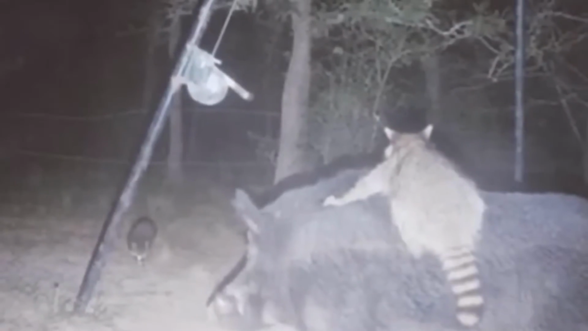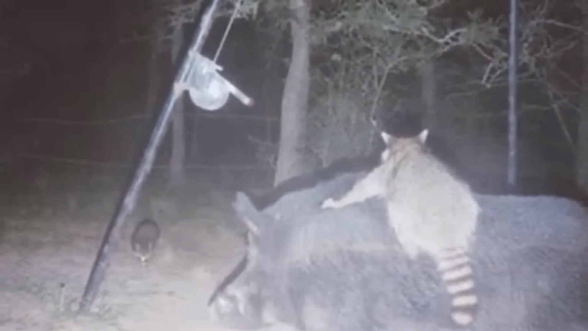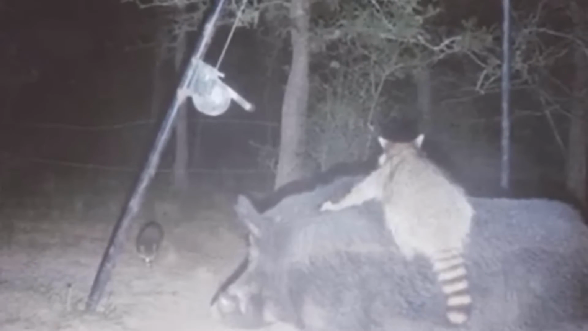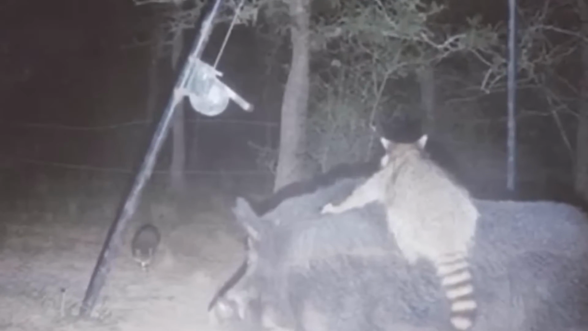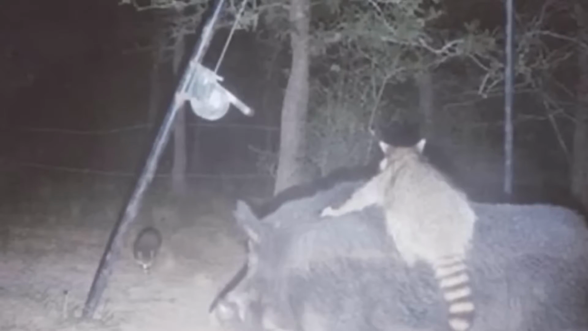For example, this raccoon using a hog as a step stool, getting a literal piggyback ride to get to the corn feeder on this property. Some might argue these hogs aren't all bad, but when they get a look at this next unexplainable photo, they might have a change of heart.